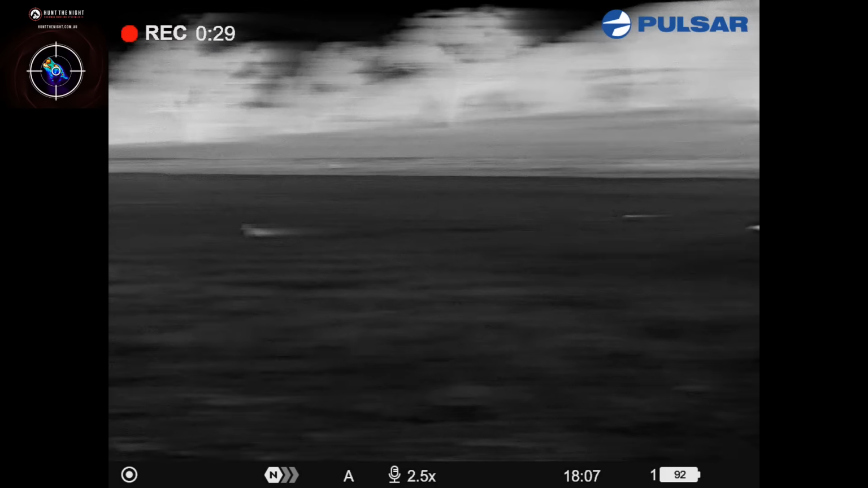Have a scratch, mate. These pigs, they just heat in the thermal. They're either white or black hot generally. It's always interesting when you do turn the headlight on to white light and you see what colour they are when you walk up on them.